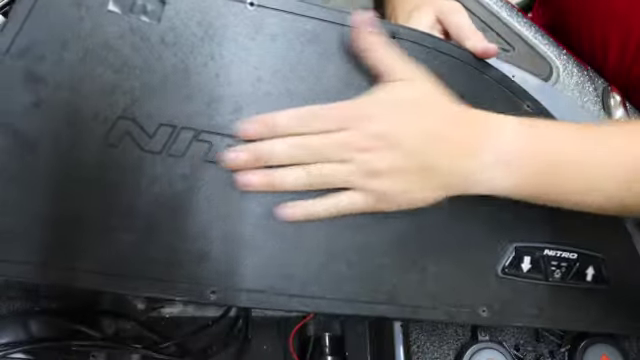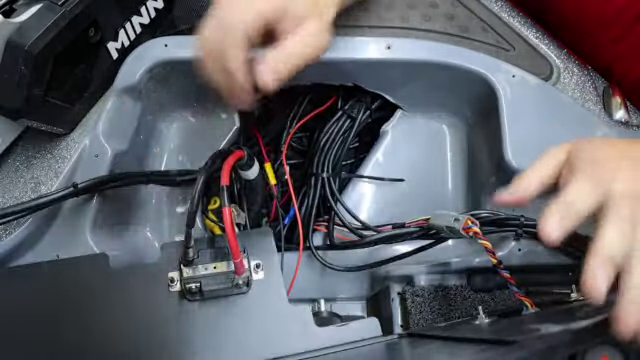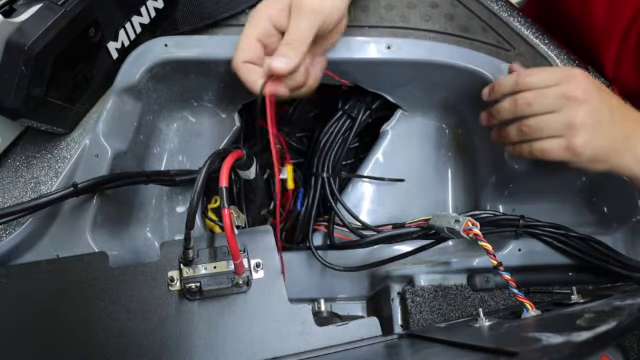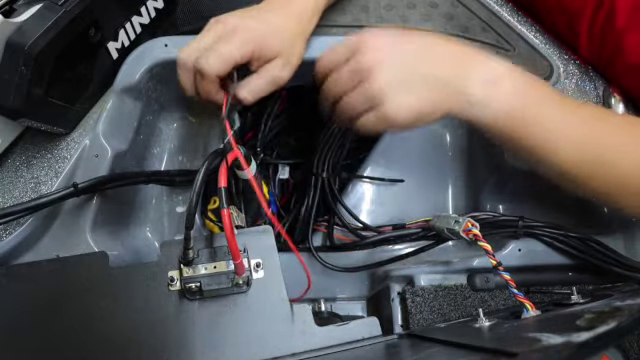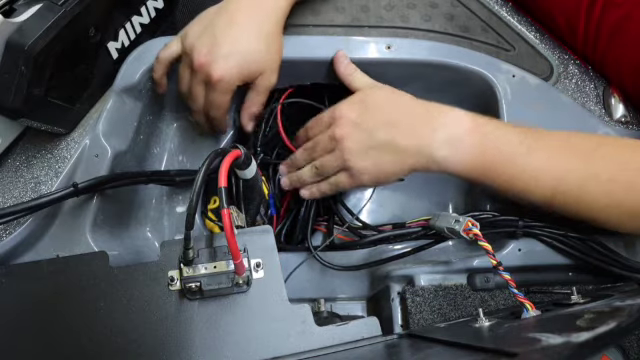So what we've done here is we've opened up the Nitro front panel. It's going to expose all of our wires up on the front of the boat. What we've done is we found a negative and a positive wire that's going to allow us to have 12 volts of power to that turret. Once you've wired that in, you go ahead, insert your inline fuse, and close up this panel.